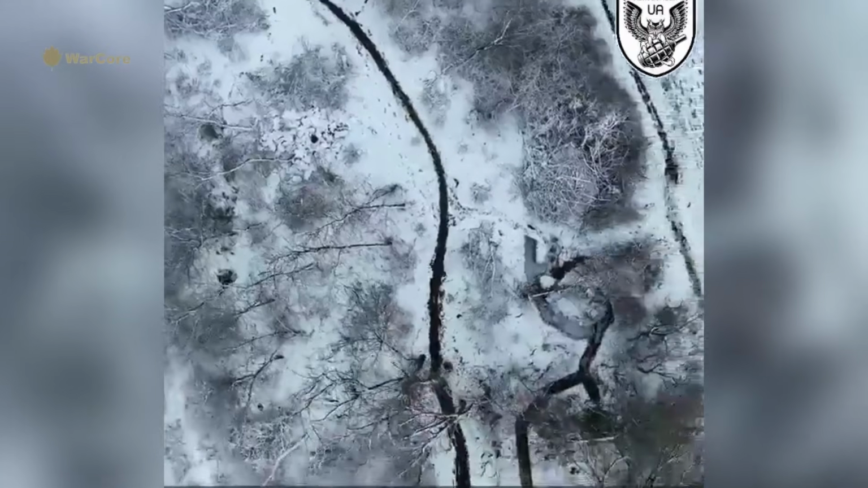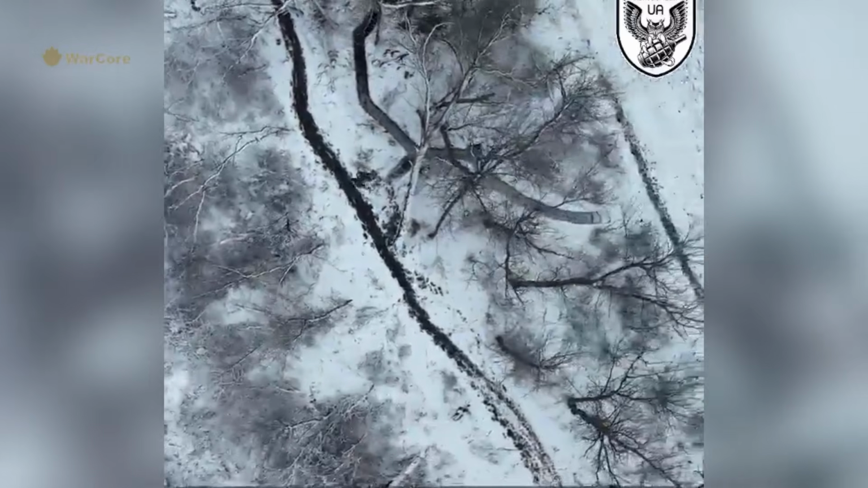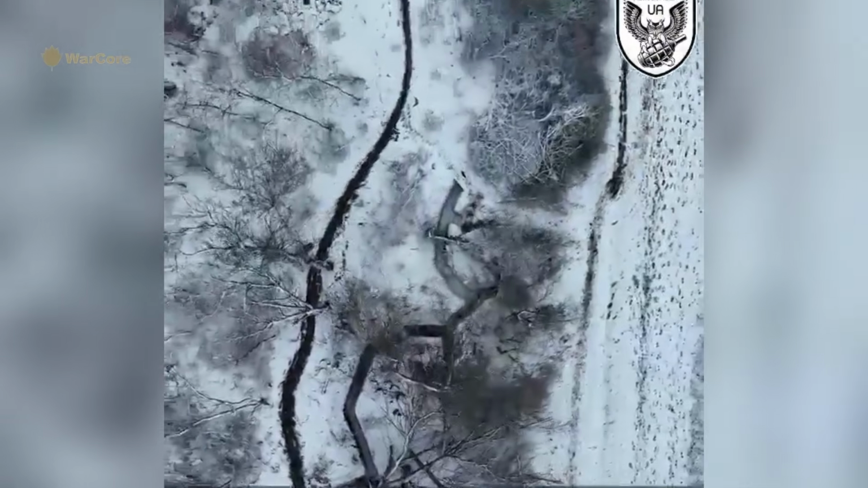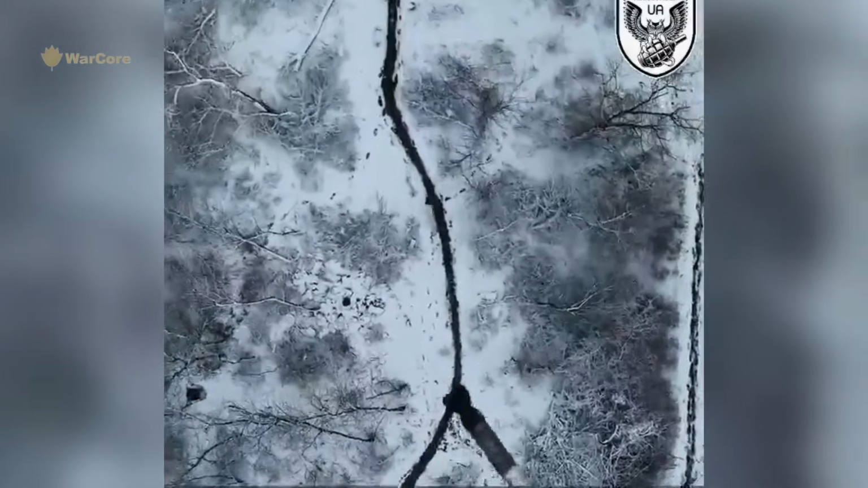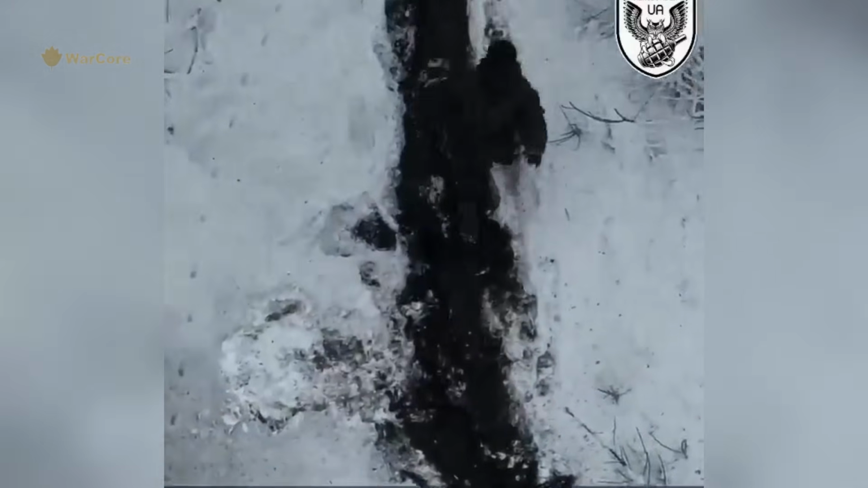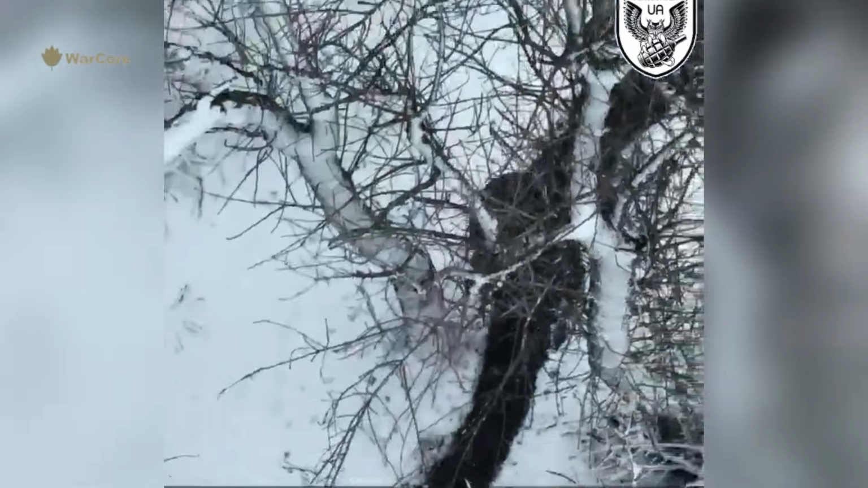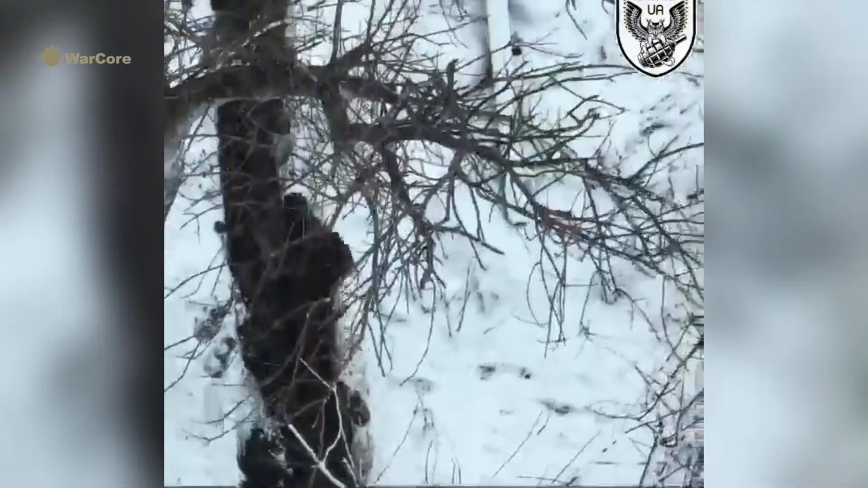It then shifts focus to another soldier who attempts to evade by changing direction repeatedly, running in irregular patterns to avoid the drone. Moments later, the drone releases another device ahead of him, blocking his path and causing him to fall to the ground. Despite the impact, he regains his footing and continues running while the drone maintains steady tracking from above. He looks back several times, clearly aware he is being observed.